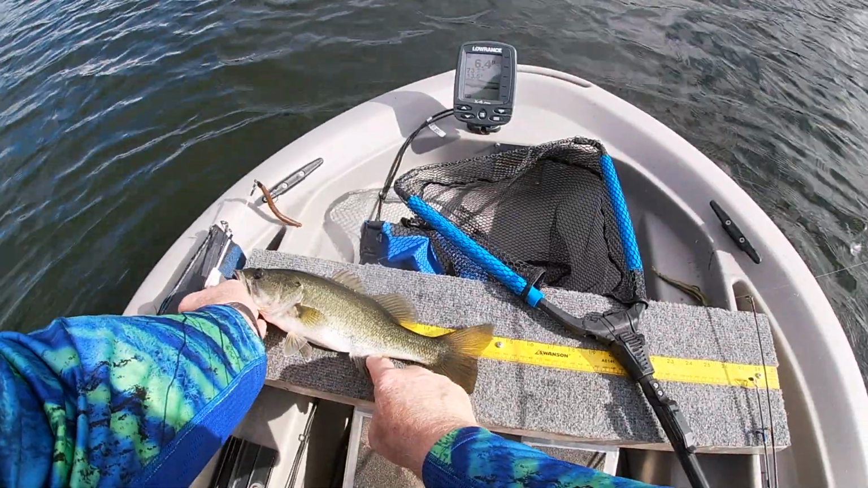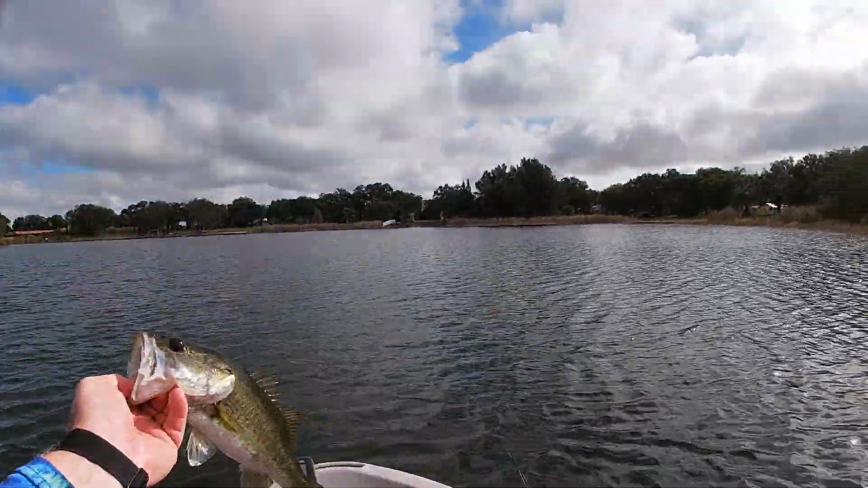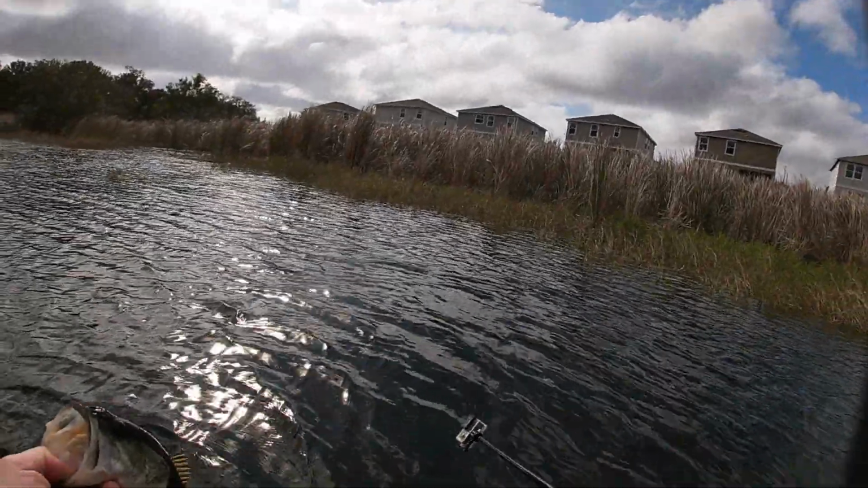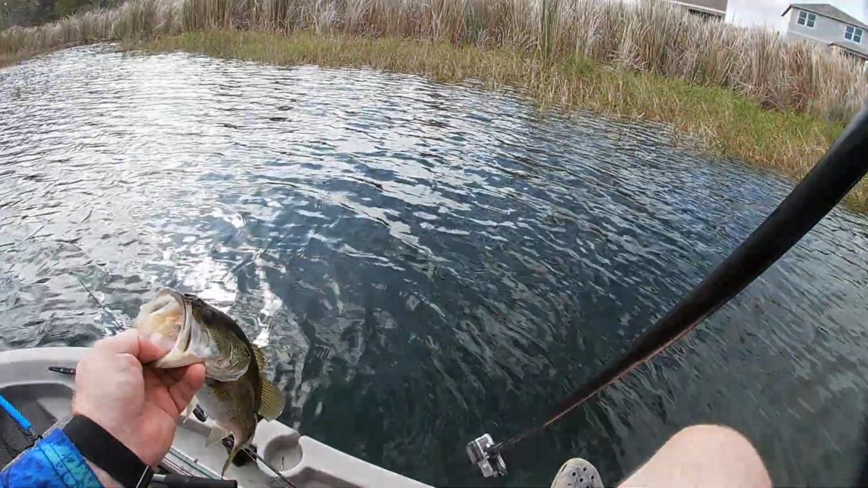All we're gonna get to do is measure a length. 14 1/2. 3 bites, 2 fish in the boat. And the last 2 bites were along the Kissimmee grass here on the outside edge. All right, fishy.